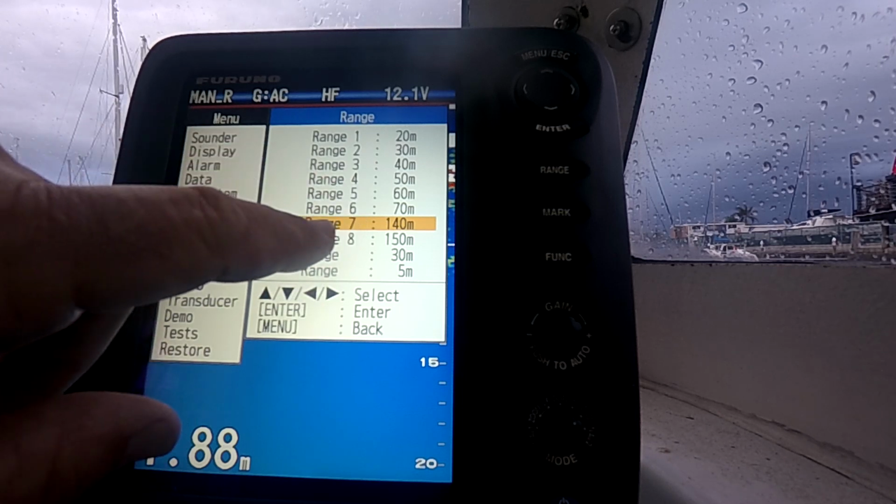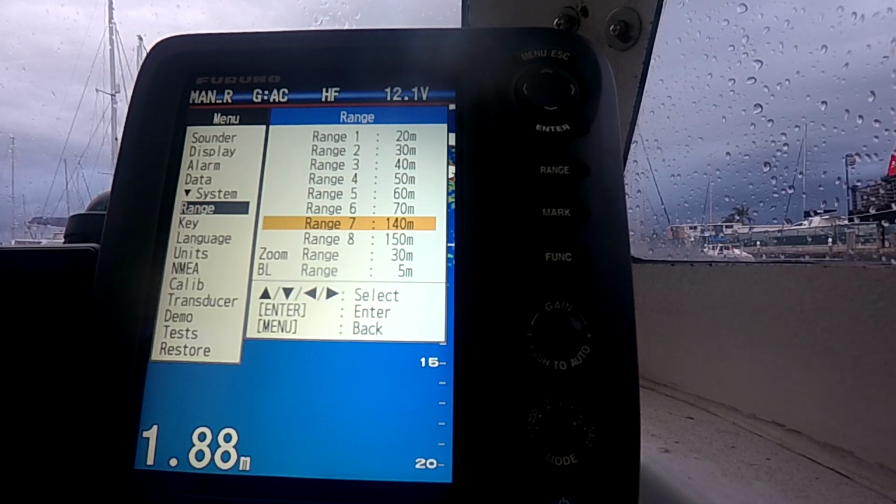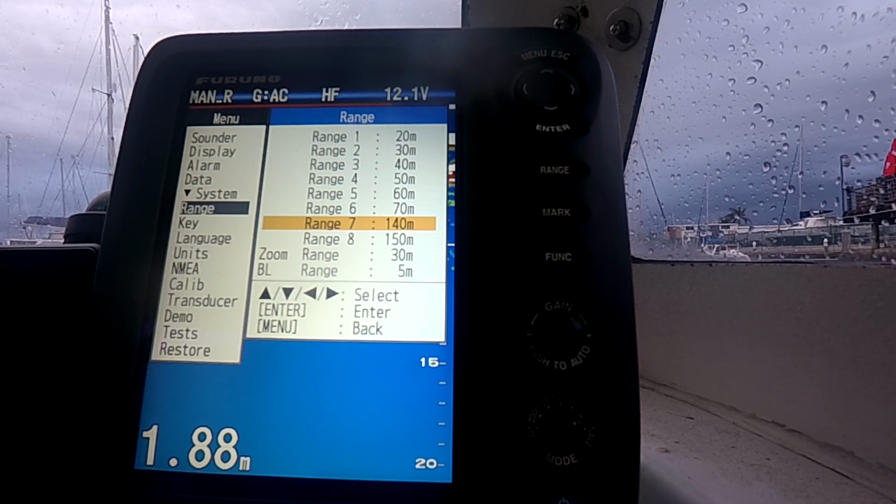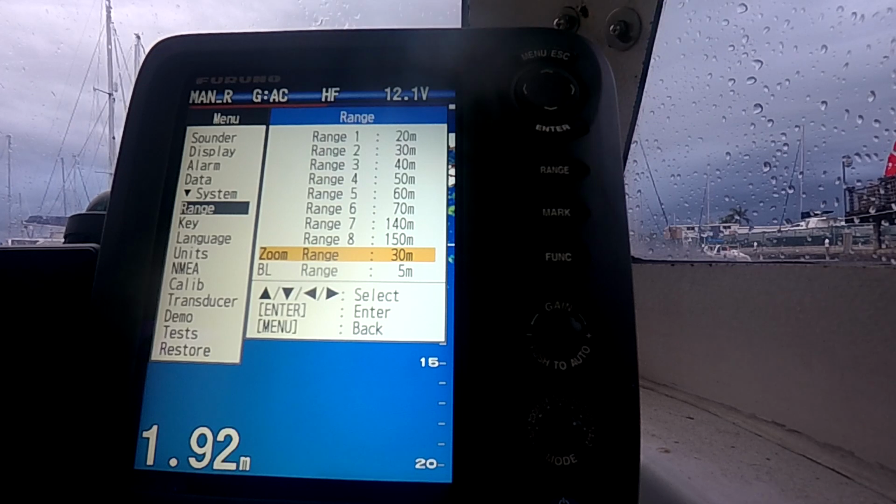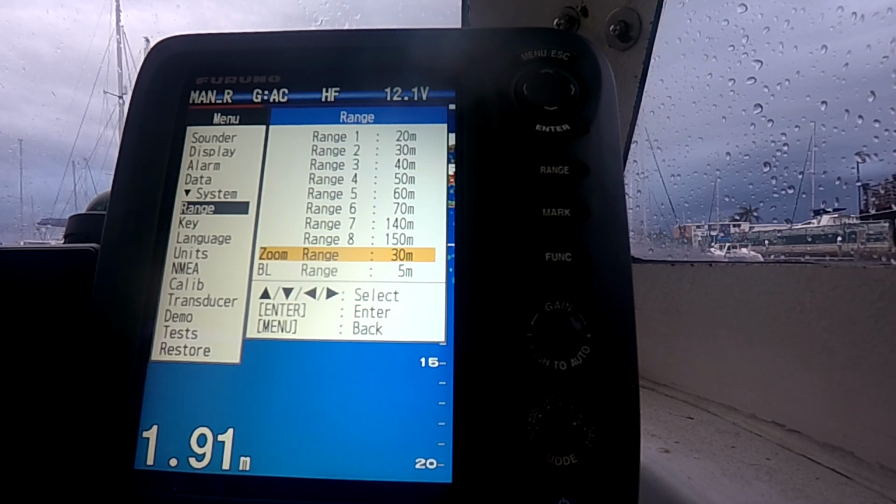But it is, yeah, there's no dials or anything for it. You have to come into this menu. So it's a bit clumsy, but it's there if you need it, and I use it all the time. Like I said, my zoom range, I'm running marker zoom and I'm running 30 meters.